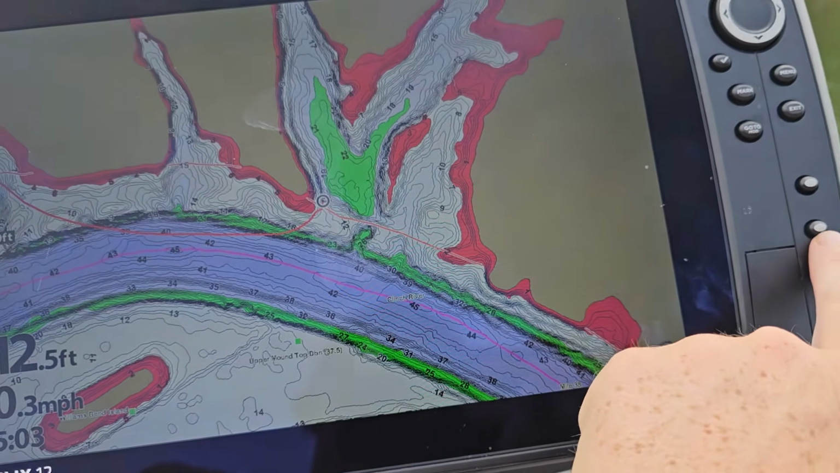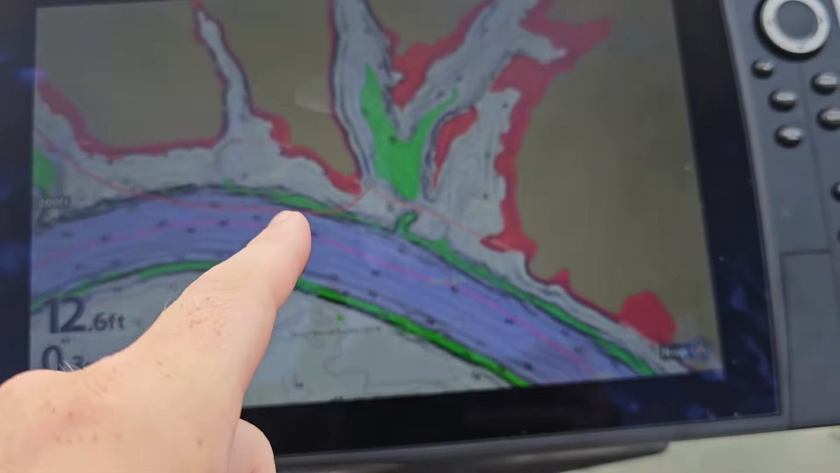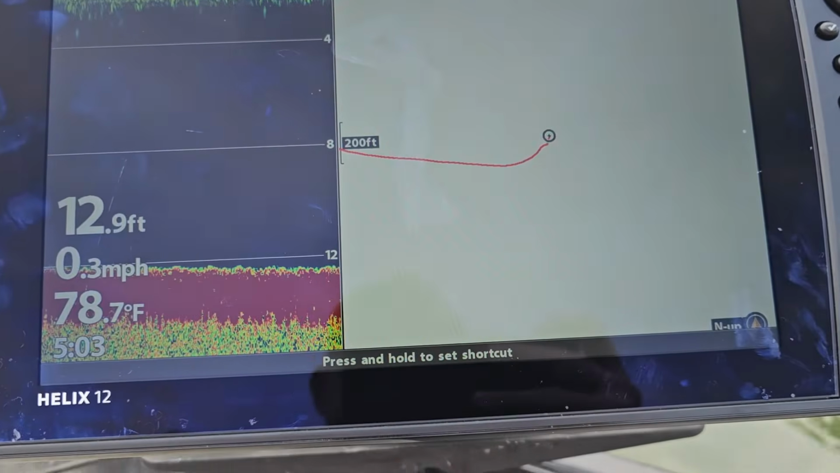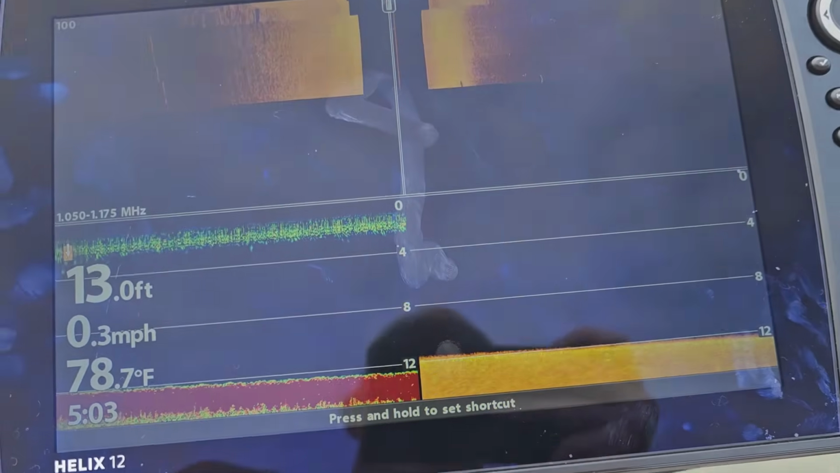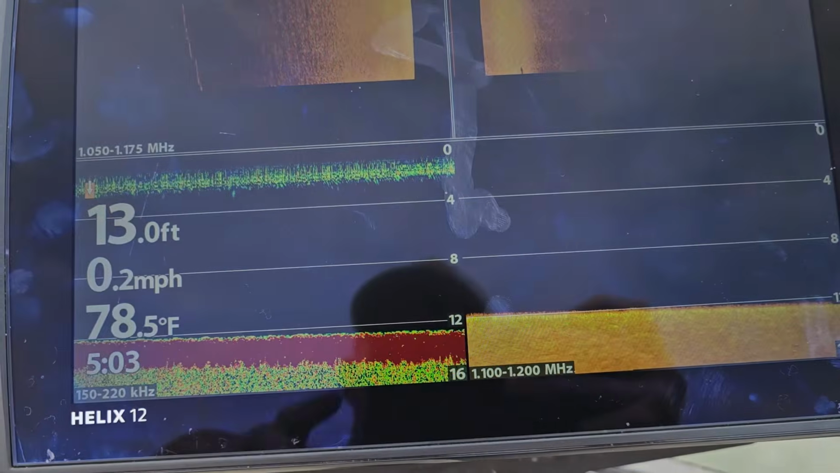So they're like a favorites button on your phone or your computer browser. So for my first one, I've got that. The main one's the lake map, so I know where I'm running down the lake. On the second one, I've got 2D and then my lake, and then the third one I've got down scan, side scan, and 2D.